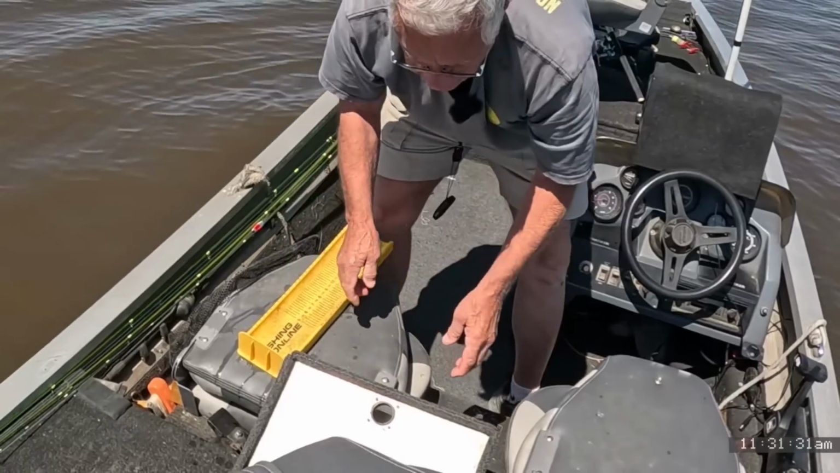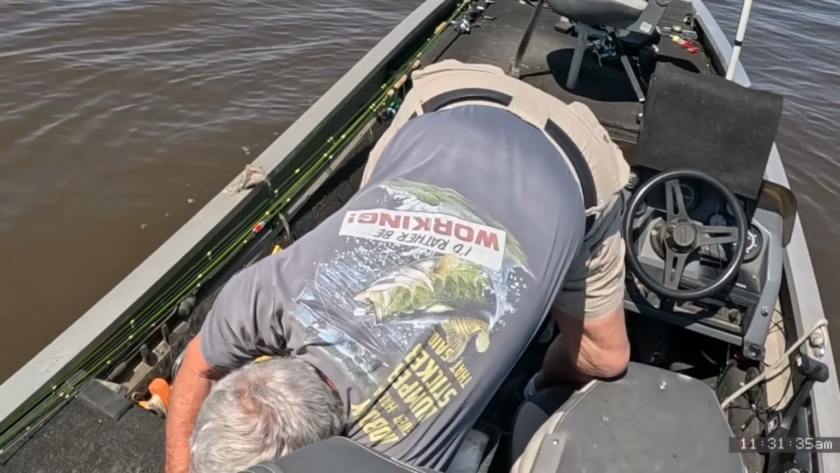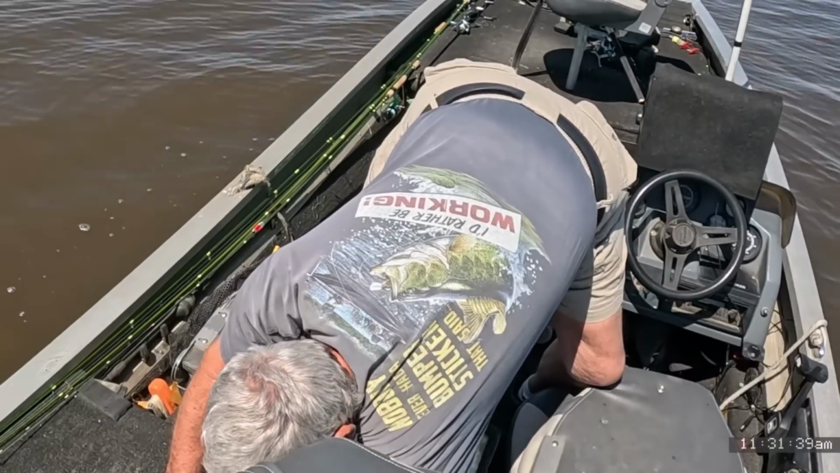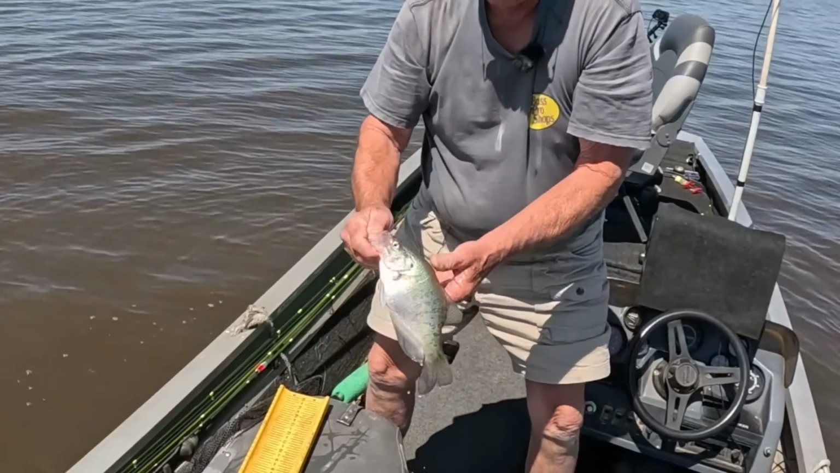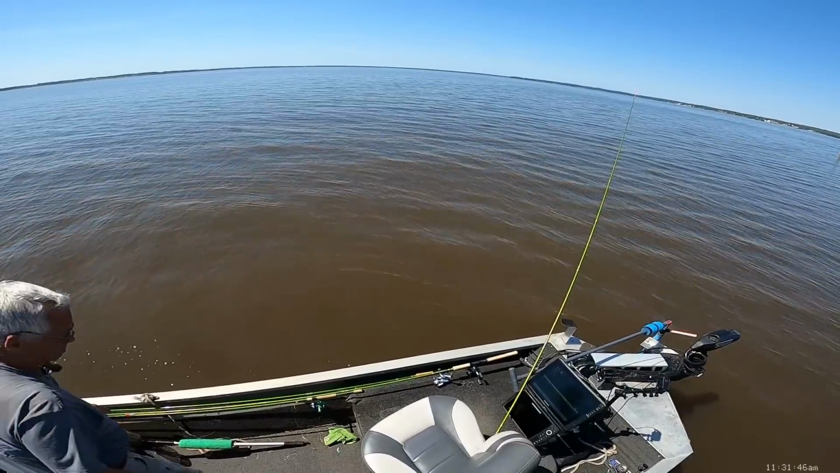Very first fish. There you go. 11-inch fish. Gotta show you to the camera. There we go. First fish. Man, that's awesome right there.